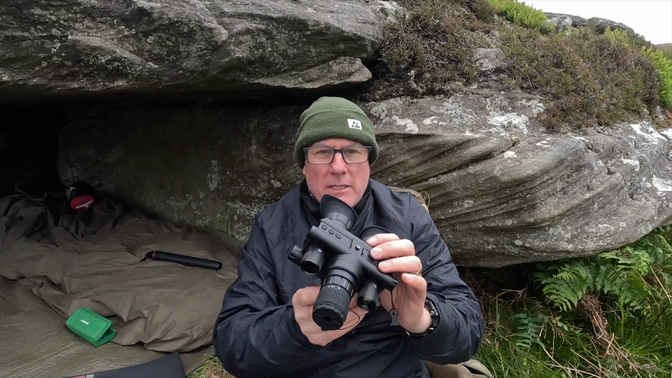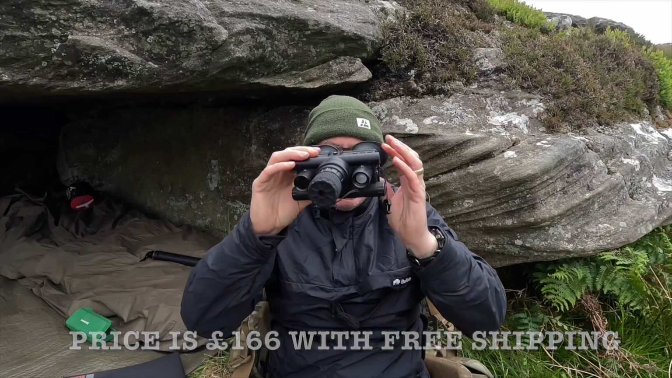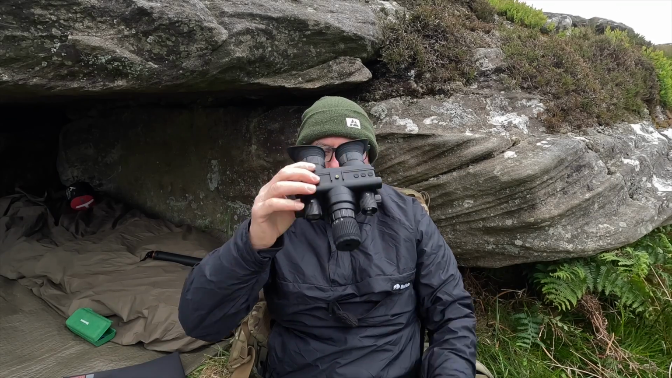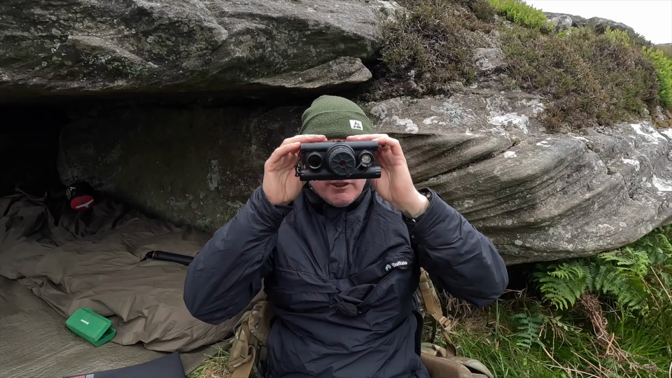It's very lightweight. It comes with a lot of other bits and pieces as well. It comes with a strap that goes around your head with a bracket on, so you can just walk around and it's held in place in front of you. It's also got an actual sling on, so you can wear it around your neck, put it into your jacket pocket, and then when you need them, just take them out and use them.